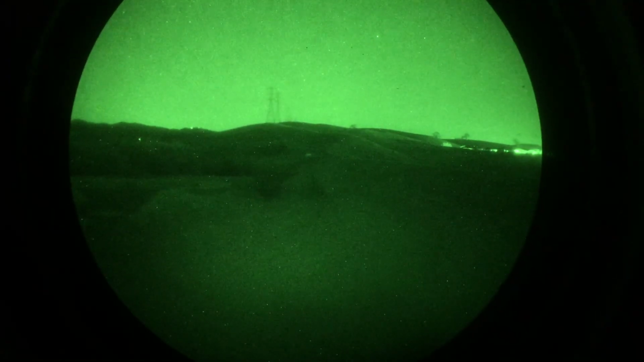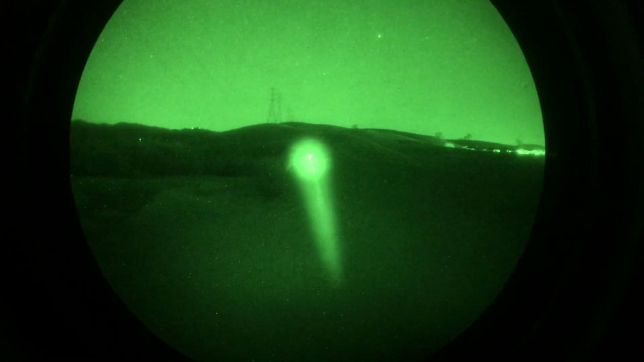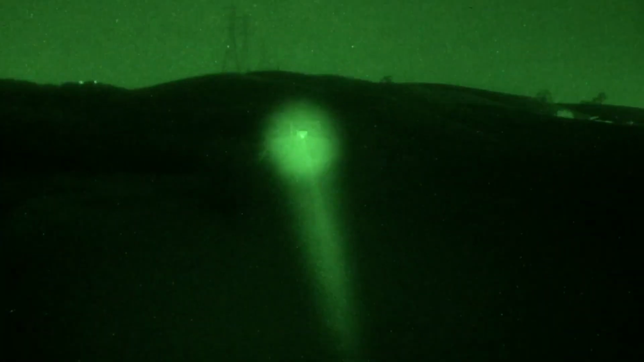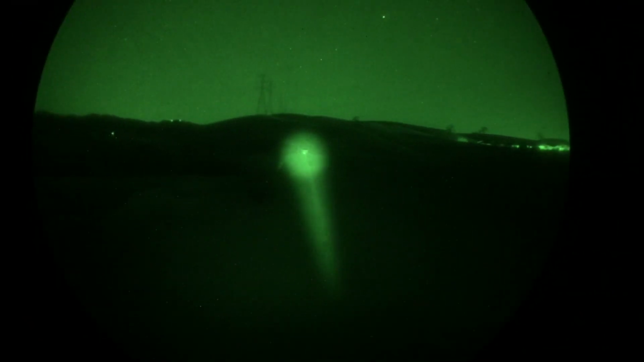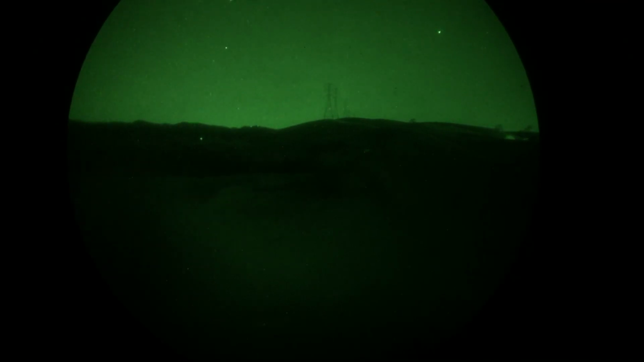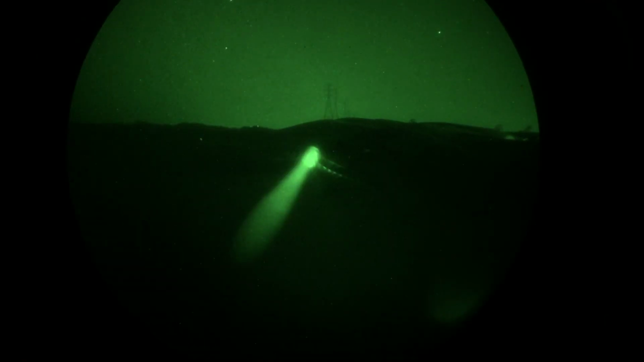So I'm going to adjust the brightness down so you can see what's inside that beam. You can see the house or the building, okay? So that's the MAWL-DA. Now let's compare that to the LA5.